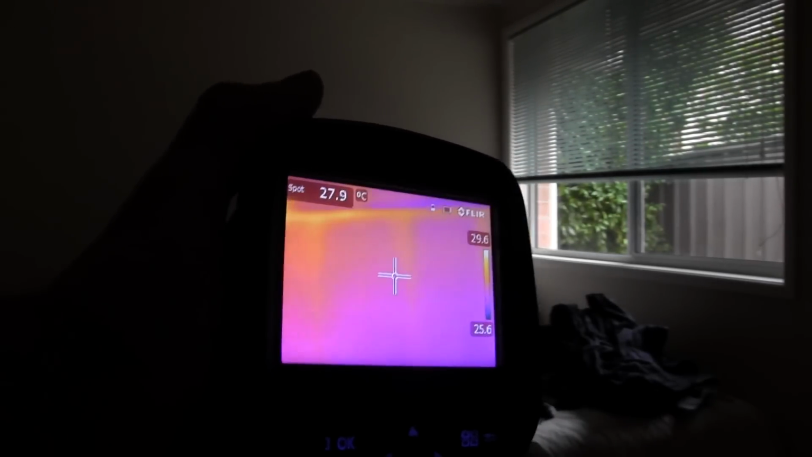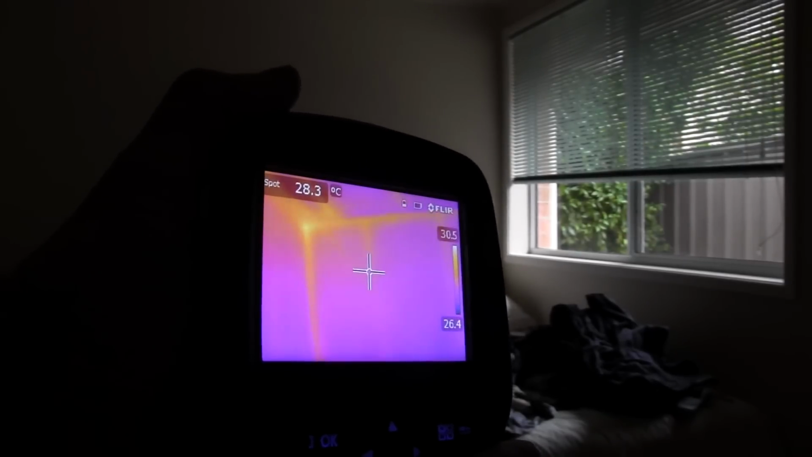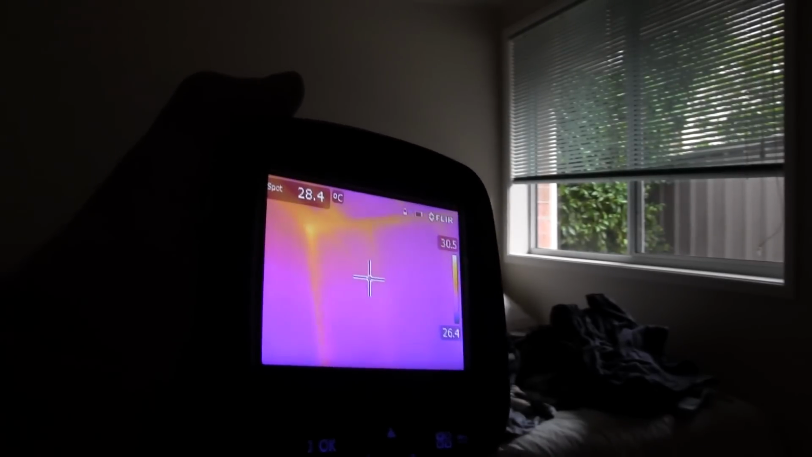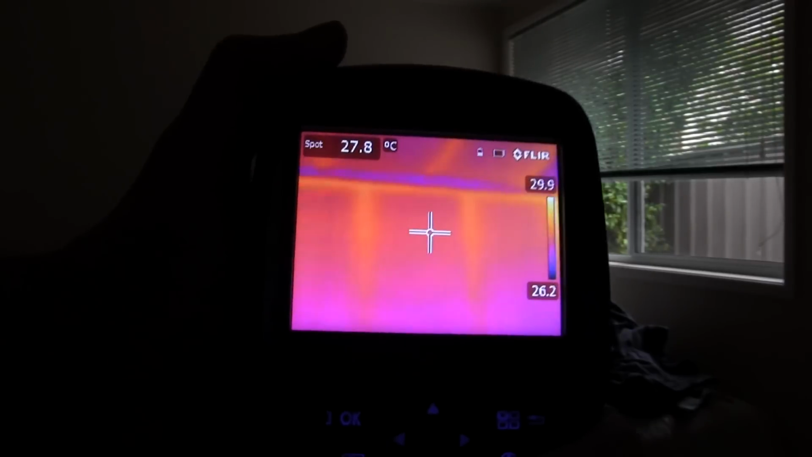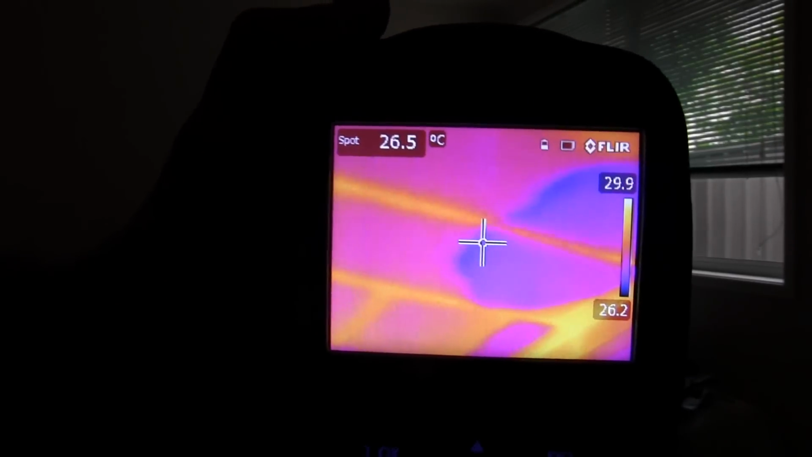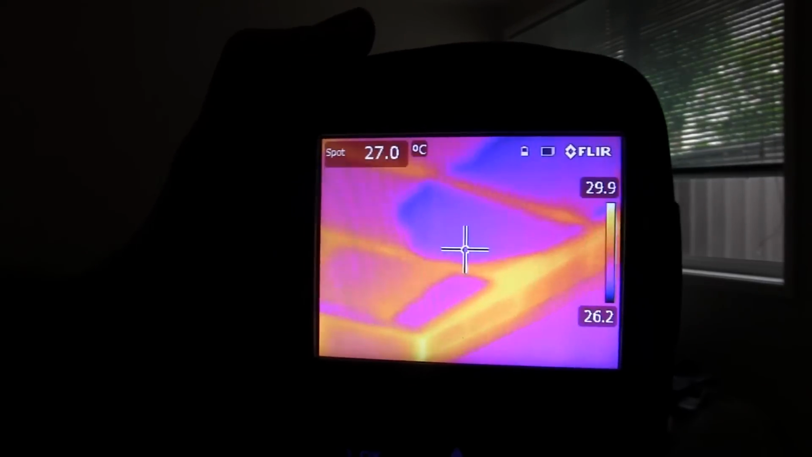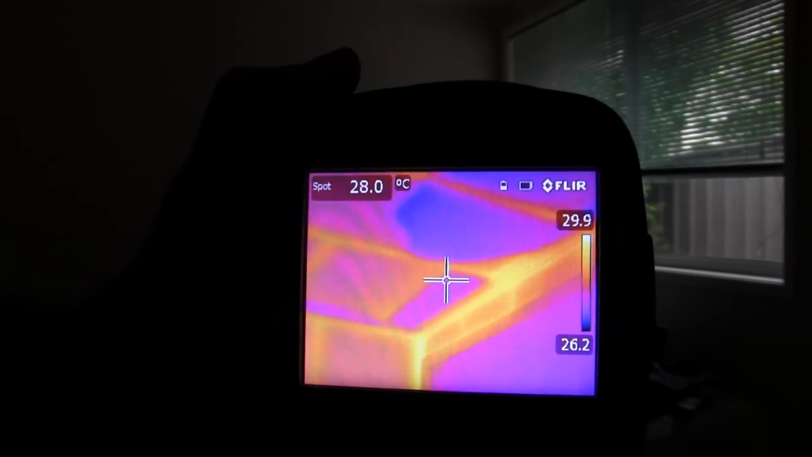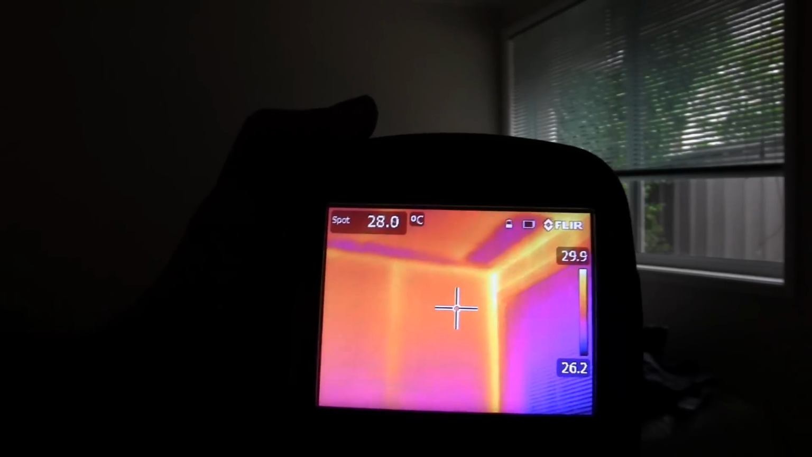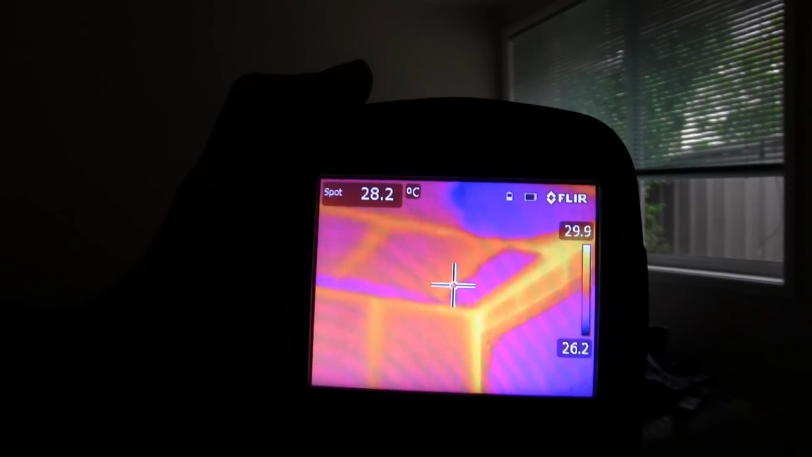And if I pan right over to the other side, you can actually see one of the cross braces going down the side of the wall like that. Absolutely amazing. You can see all of the beams in the roof as well, right through the wall, because the roof space, of course, would be warmer. It's a fairly hot day here, even though it was overcast, so that roof space is heated up.